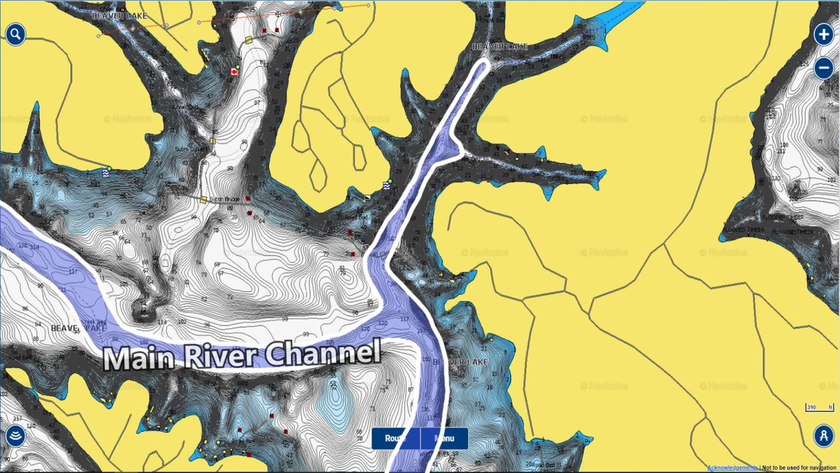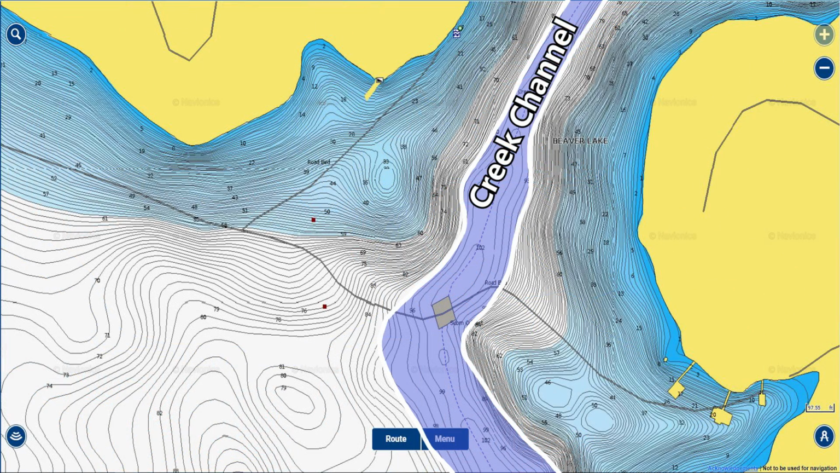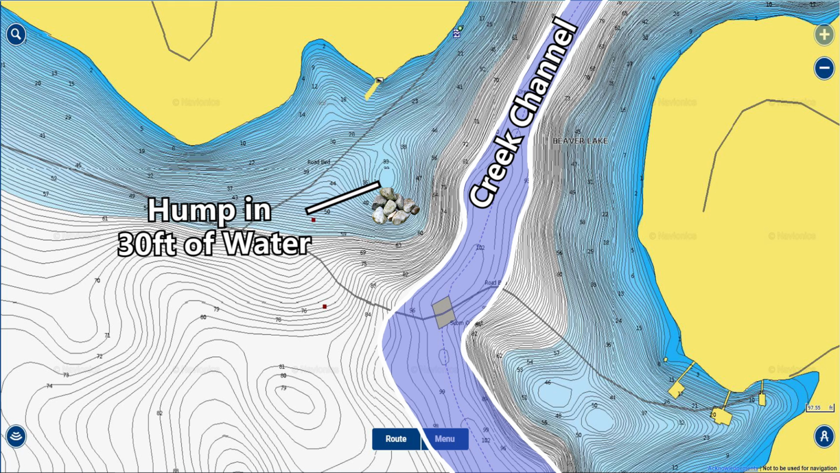So here is the main river channel on Beaver Lake, and you can see that it actually forks off and goes into this creek. So you have the main river channel here and a creek channel here. And the spot I was catching them was in the mouth of this creek right here. If we zoom in, you can notice there's a little bit of a hump right next to this creek channel. This hump has some really good rock on it, and the hump is in about 27 to 35 feet of water, somewhere in there. And those fish were suspended right on top of that hump.